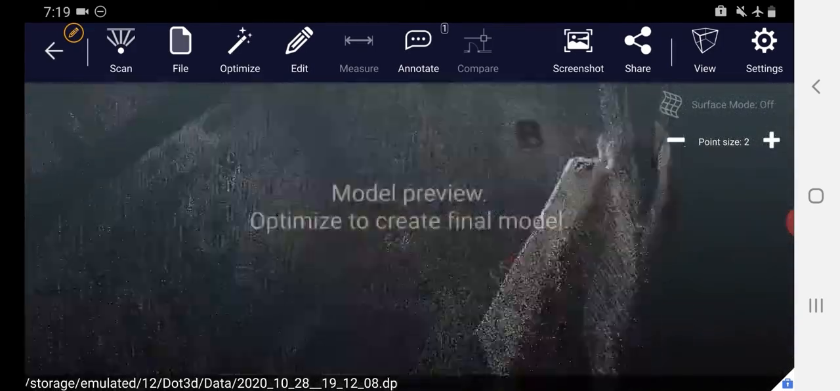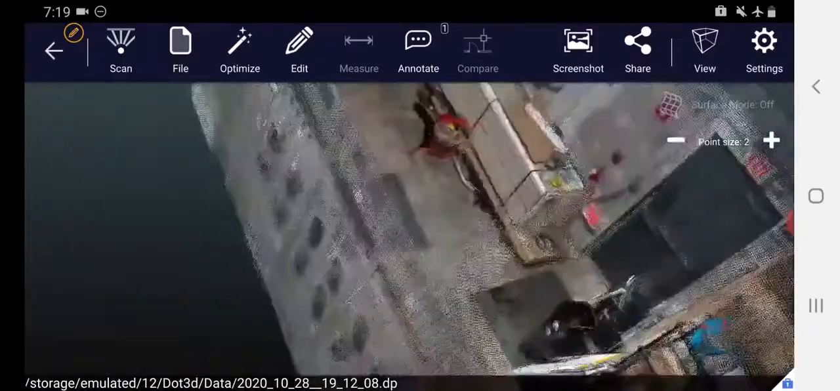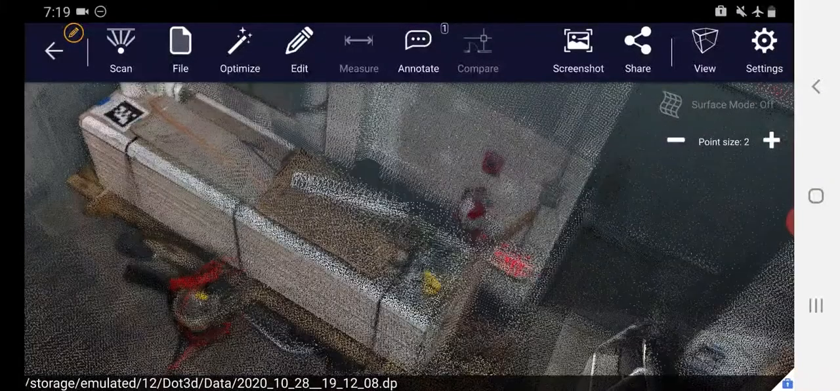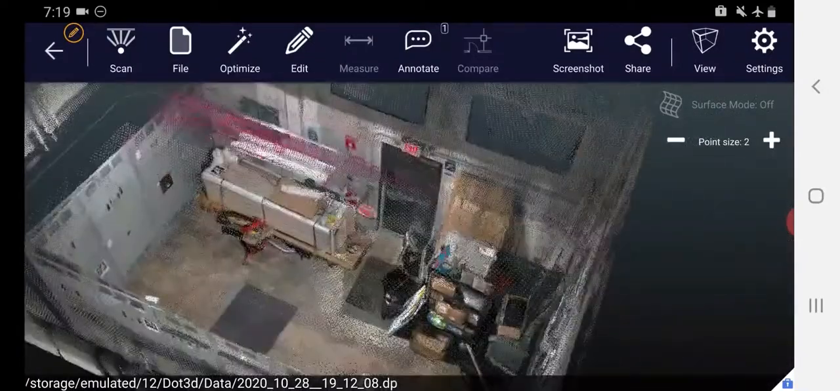So now we can zoom out and take a look and make sure we got everything we need. So we'll see that that hole in the floor was filled in and that we've added a lot more detail over here on this pile on the pallet over here. Again, this is our unoptimized data, so if it looks a little fuzzy or anything, that's completely normal.